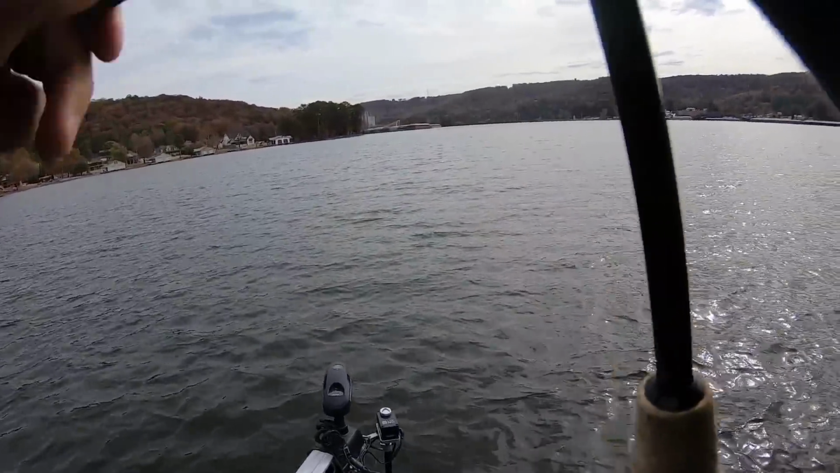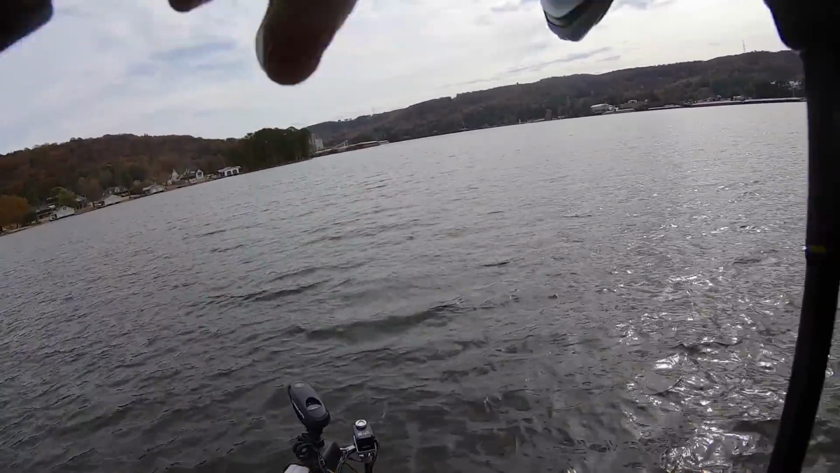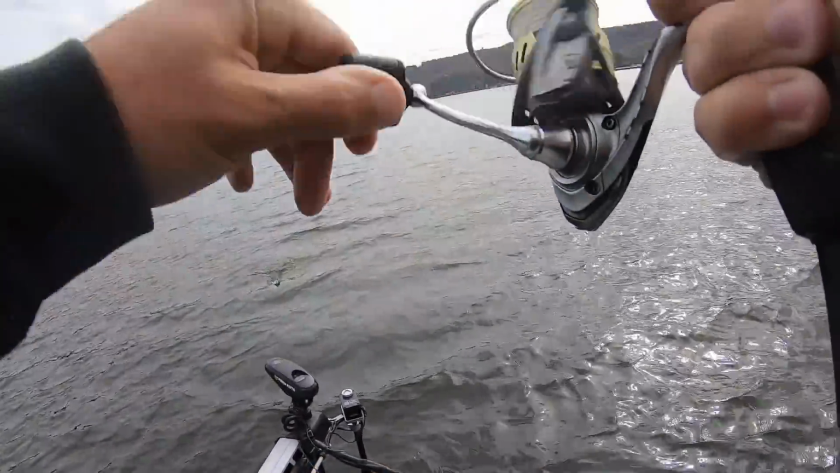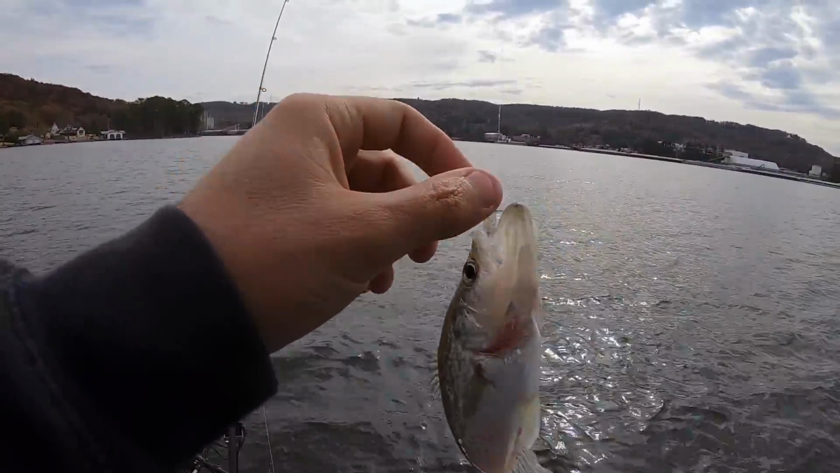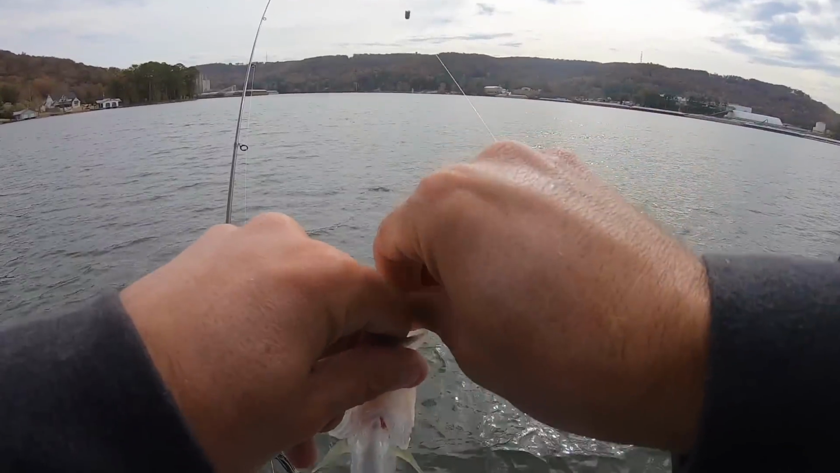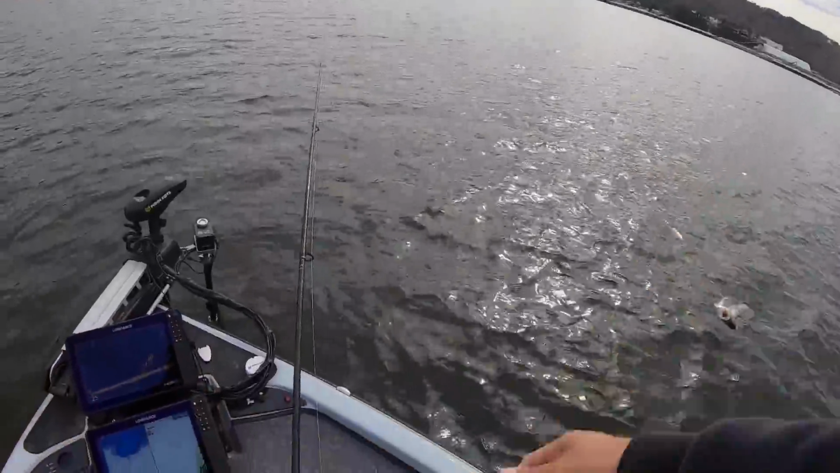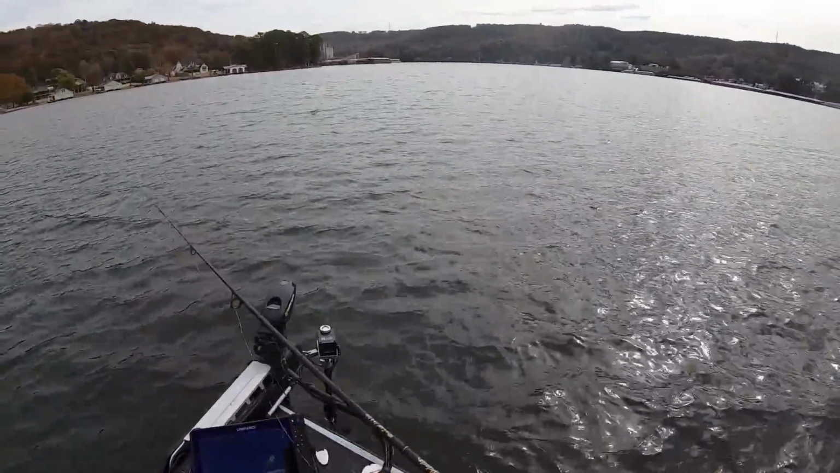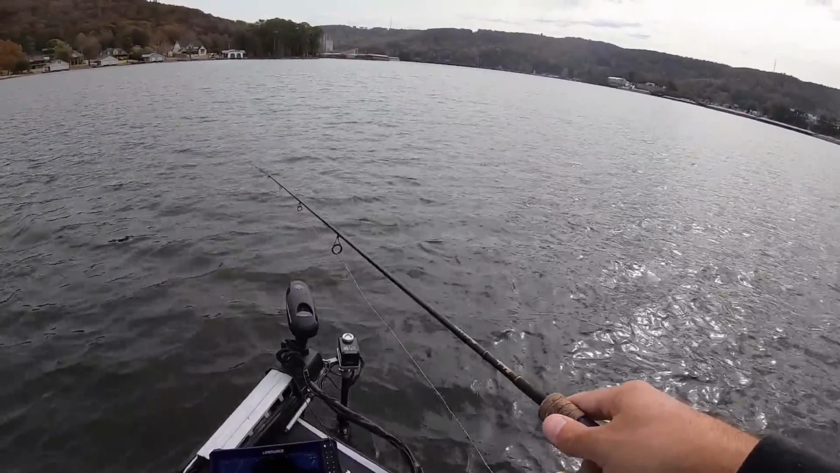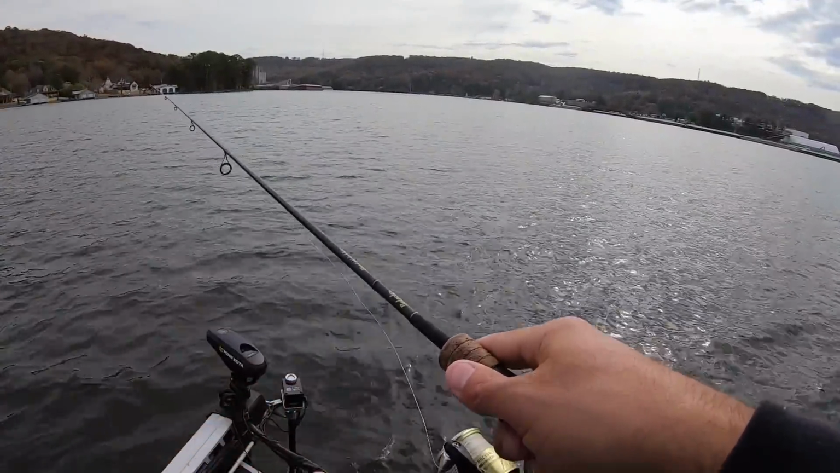There we go. Made a little change and it worked. It's a crappie. Not a big one, but it's a crappie. Little black crappie. If I can find a bait that they really want to bite, I can go through enough numbers to catch some big ones. I know I can, because I know there's some big ones in that pile. I've caught big ones out of it in the past.